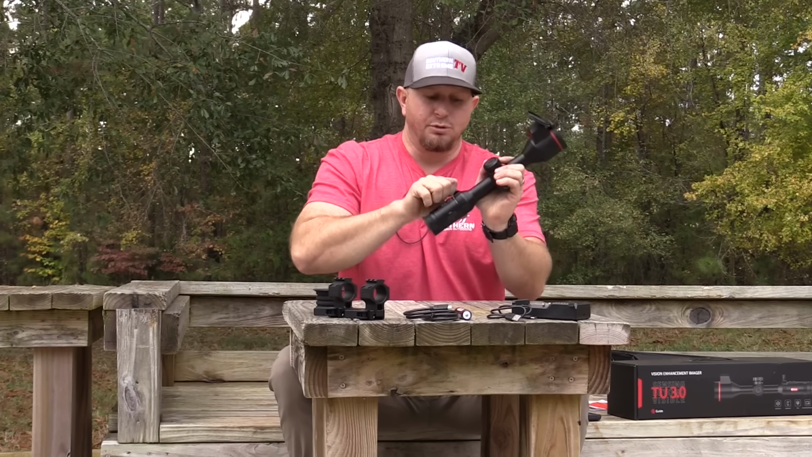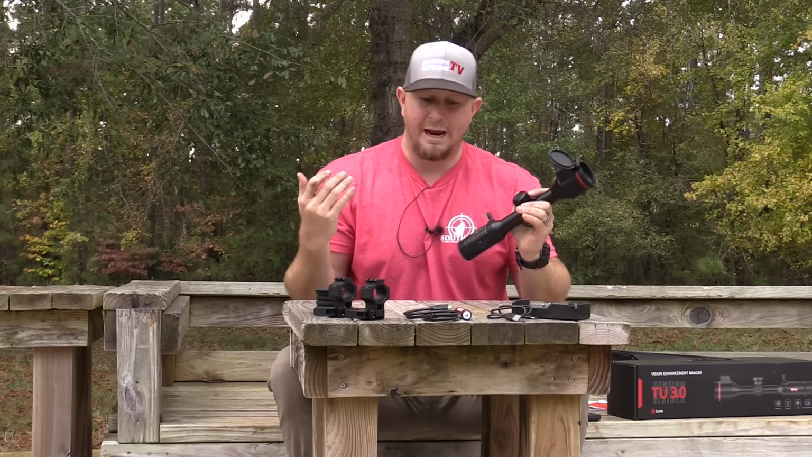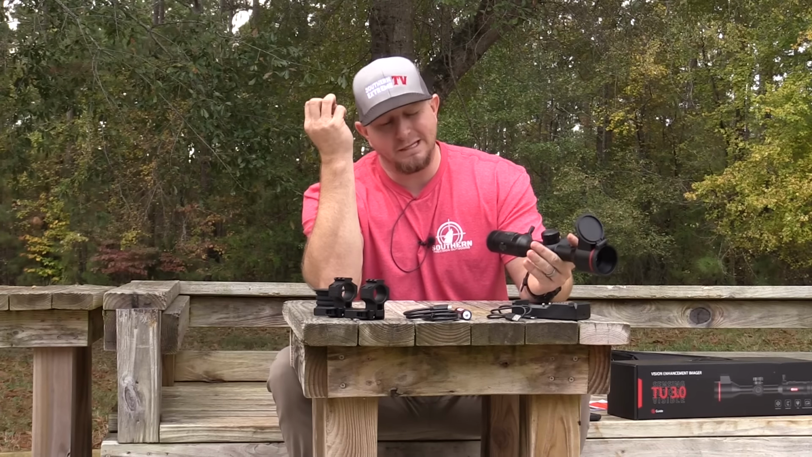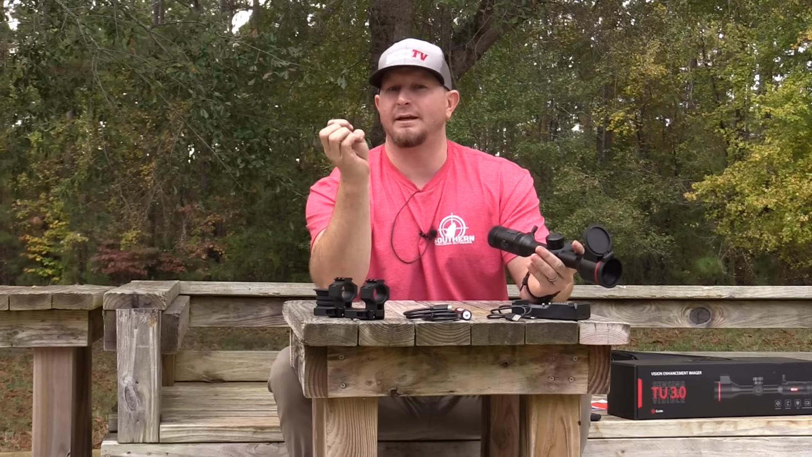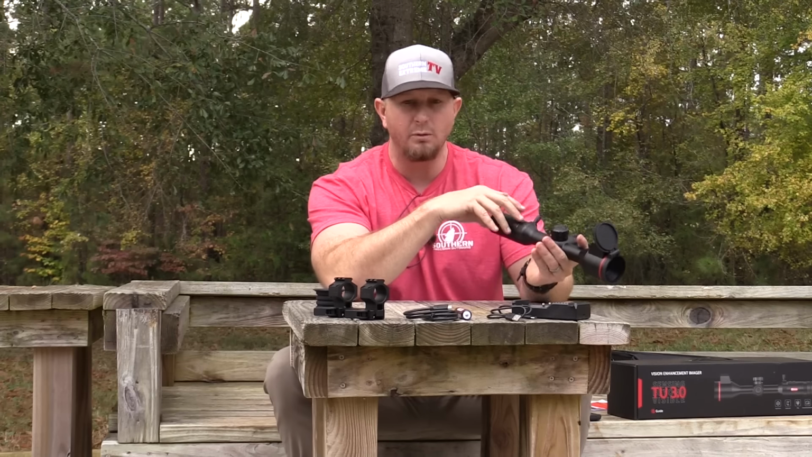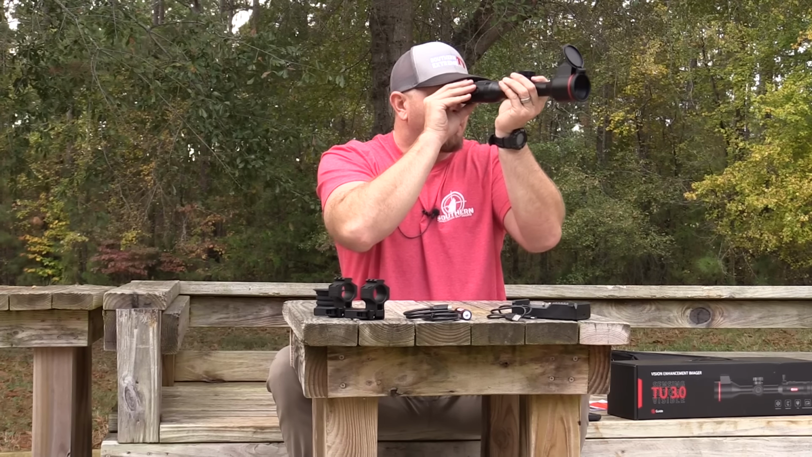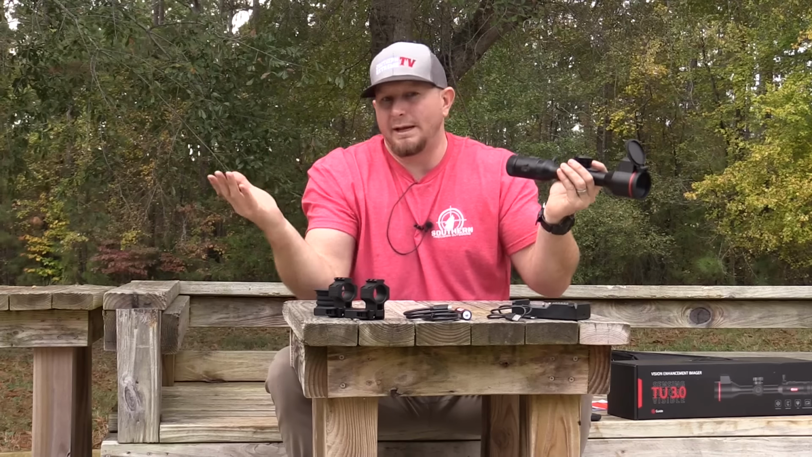It is very responsive. As soon as you zoom it in, it's zoomed in. As soon as you zoom it out, it zooms out. So we're talking about a fraction of a second of a nitpicky negative that I have. It's not really that big of a deal, but it is something to talk about and something that some of you may care about.